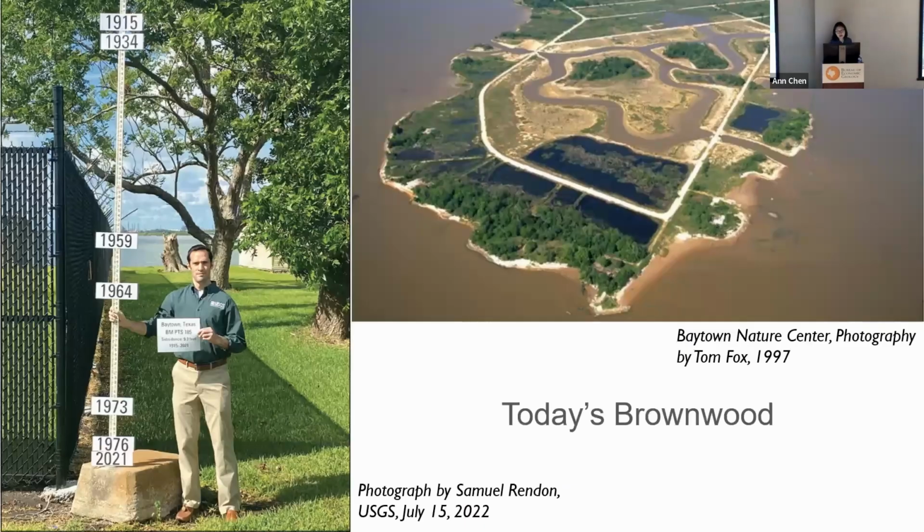And today, there's no community there. It has become an educational area, a nature center for people to understand coastal subsidence and this kind of issue. This is what we would see if we don't use satellite geodesy to move forward. Satellite geodesy lets us see the land subsidence from 1955 to 2021.